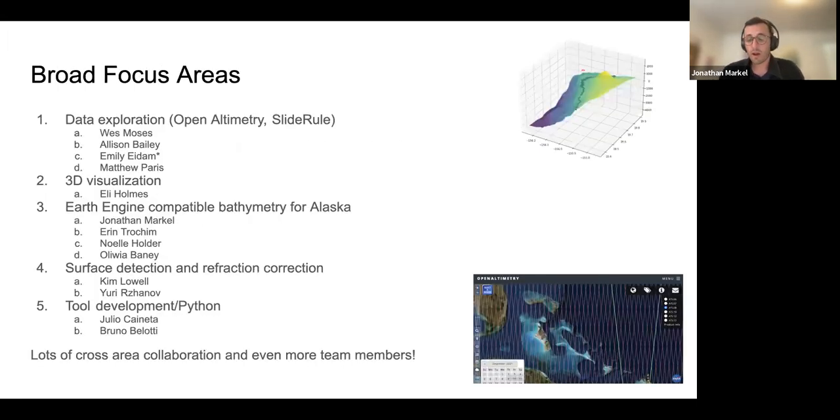There was a broad set of focus areas. Part of this stems from the fact that there's not actually a derived bathymetric product yet. So instead of getting started pretty quickly with something like land ice, a lot of the group worked on understanding how the bathymetric data is somewhat hidden inside the raw ATL03 files.